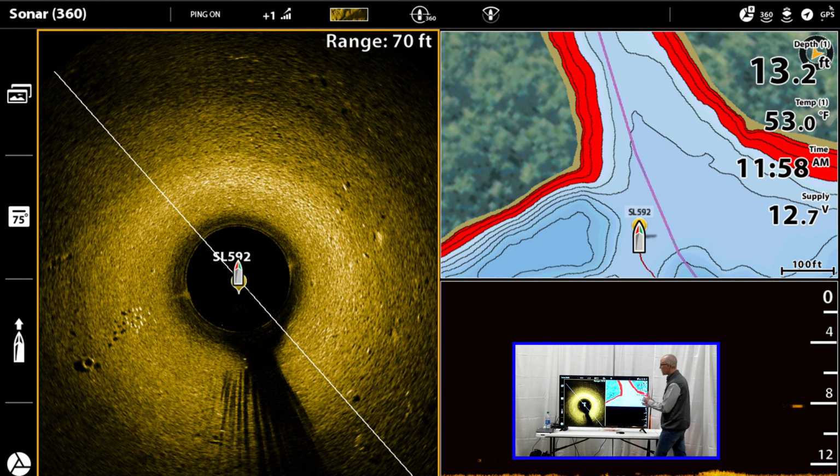So pay attention to that too on your 360, because remember, it's side imaging rotating 360 degrees. So a lot of times, if you don't have your graph set up this way, this is really all you're going to be seeing, and I can tell you probably a good 75% of anglers miss on side imaging.